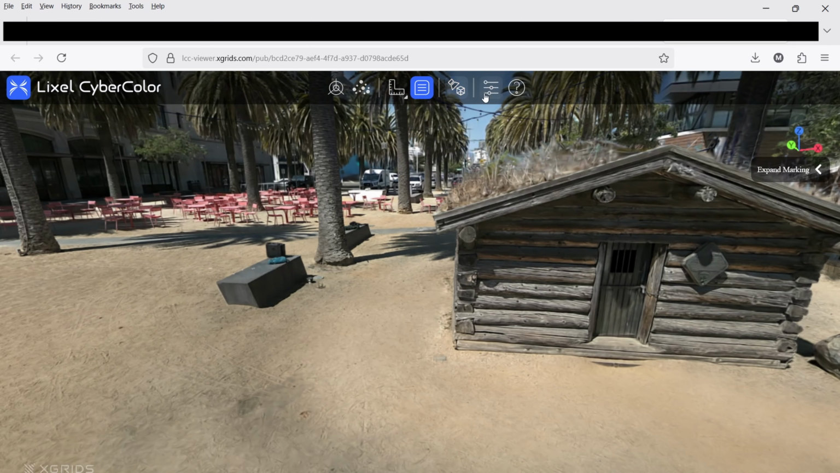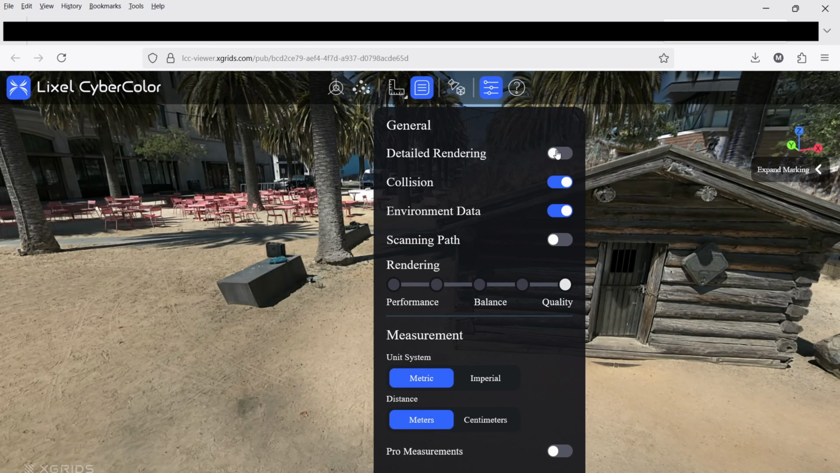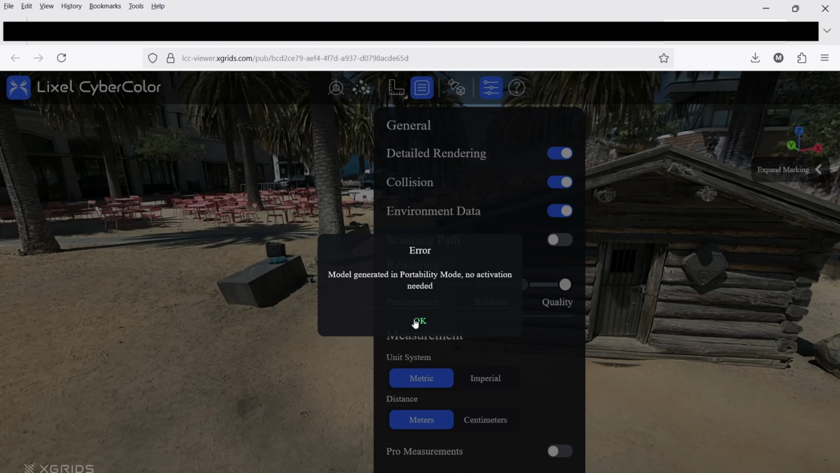What do they call that? Pivot mode. Alright, so into the settings. I've been doing this whole thing on low quality. That's no good. You can turn on your, well, let's start at the beginning. Detailed rendering. Most of the time, not necessary. It's already been rendered in high detail.